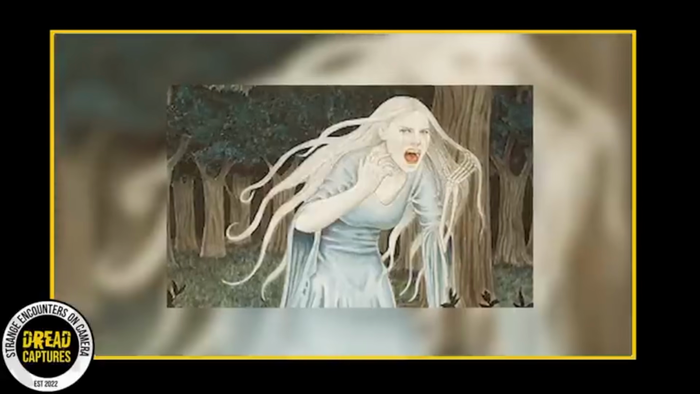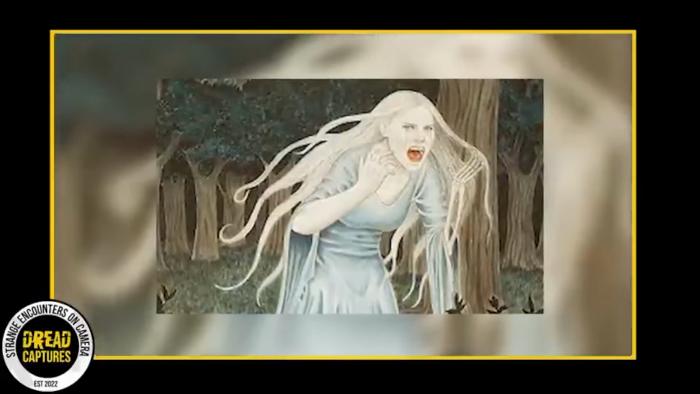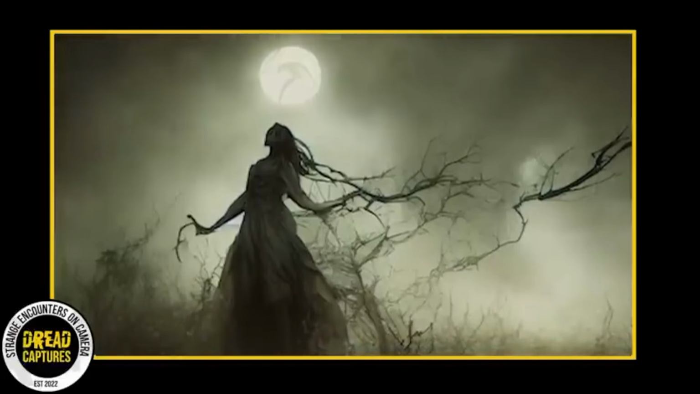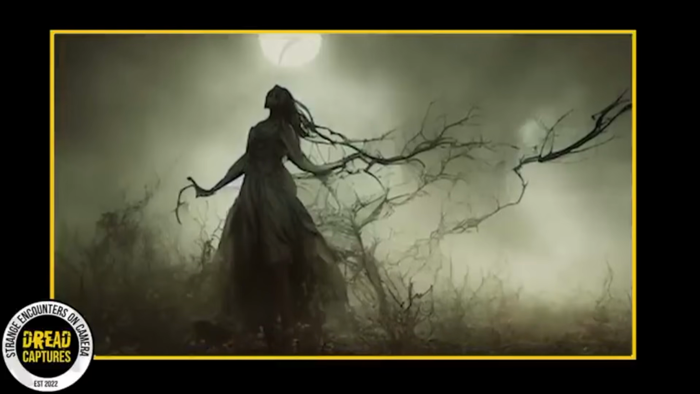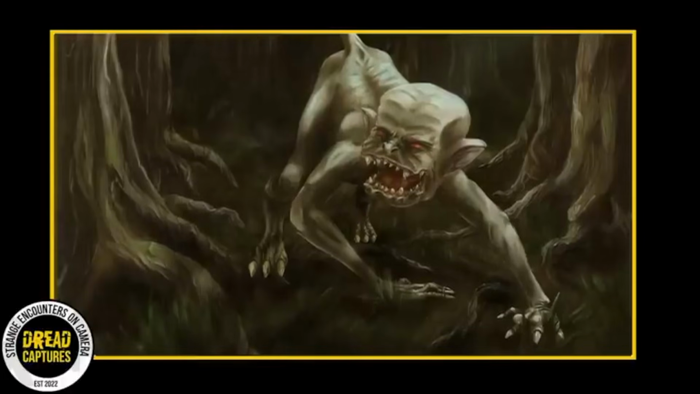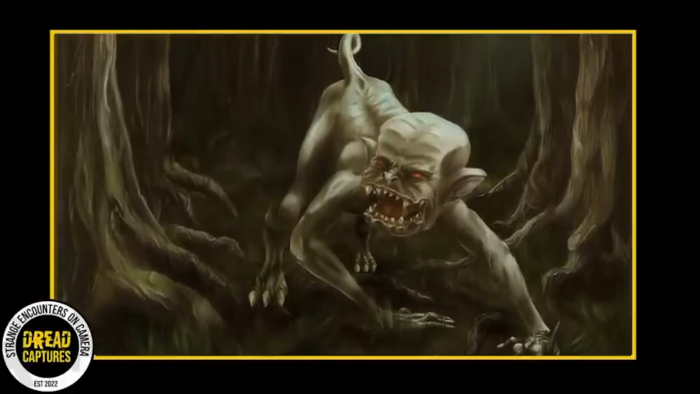Many viewers commented with their theories about the source of this eerie sound. A popular belief was that it could be the cry of a banshee. In Irish folklore, a banshee is a female spirit known to wail or scream when a family member is about to pass away. Another potential explanation is that the scream might have come from a creature known as a Drekavac.